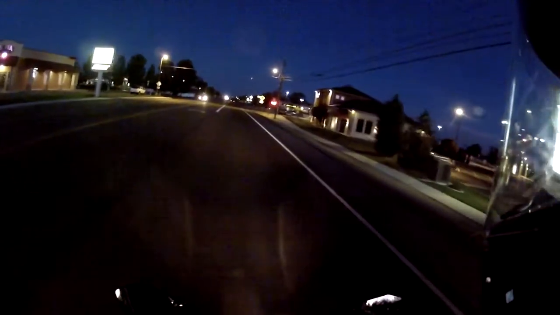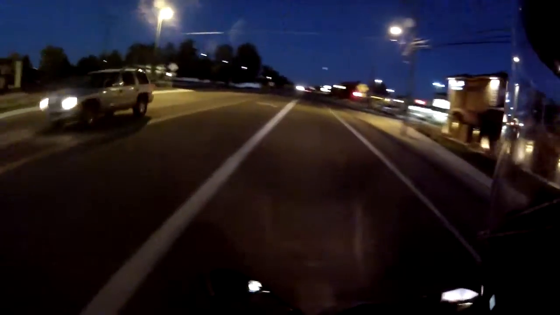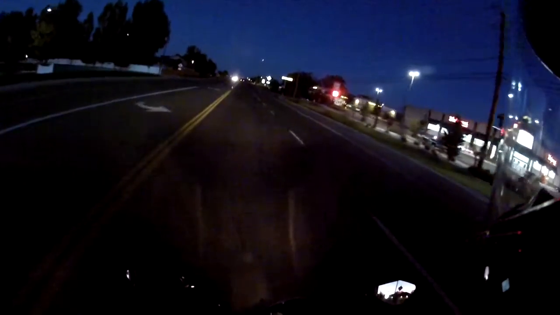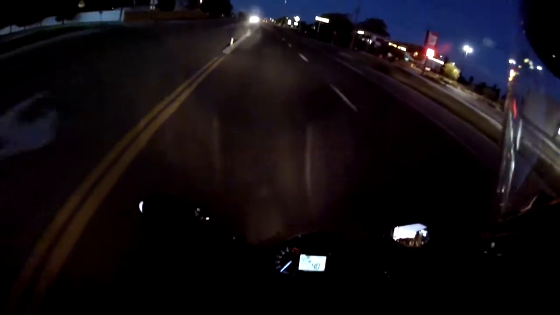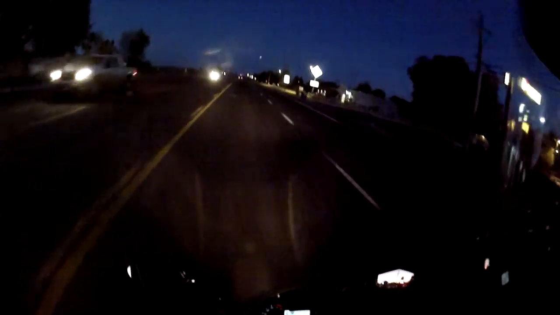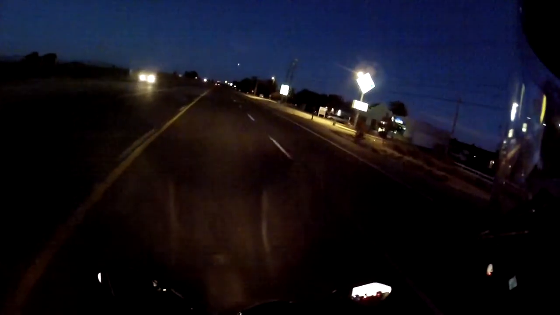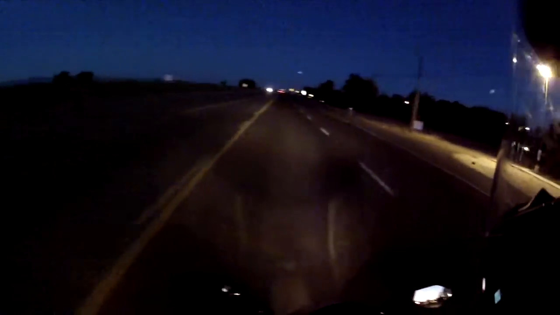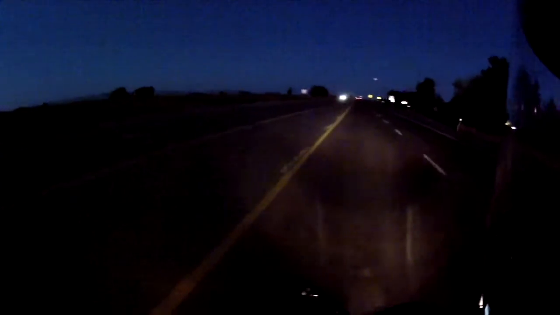It's 8 o'clock. It's almost a full eclipse. And I dressed extremely warm because I'm going to the top of the mountain and it's going to be cold.